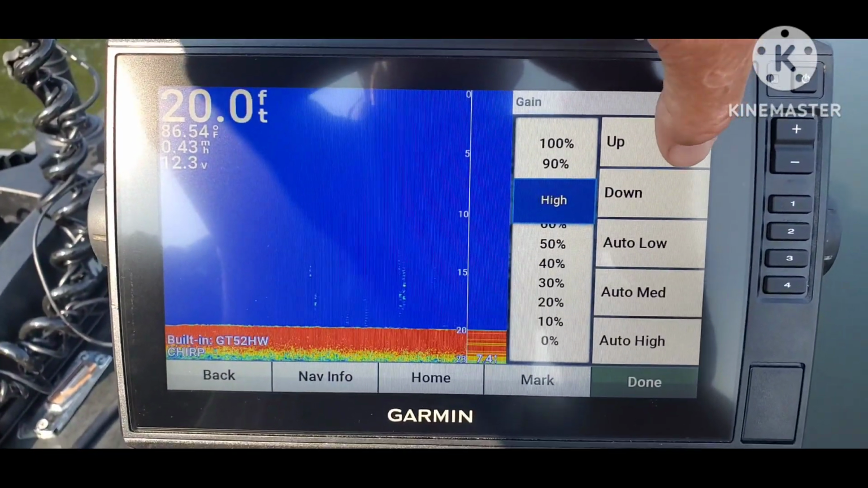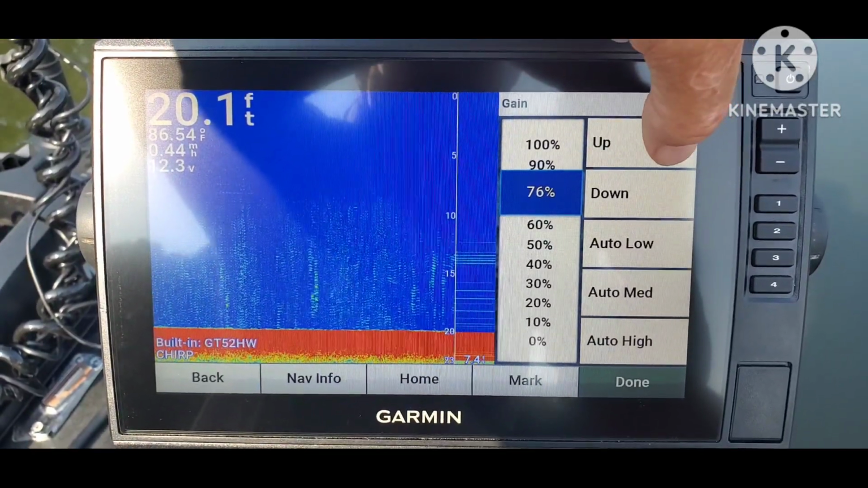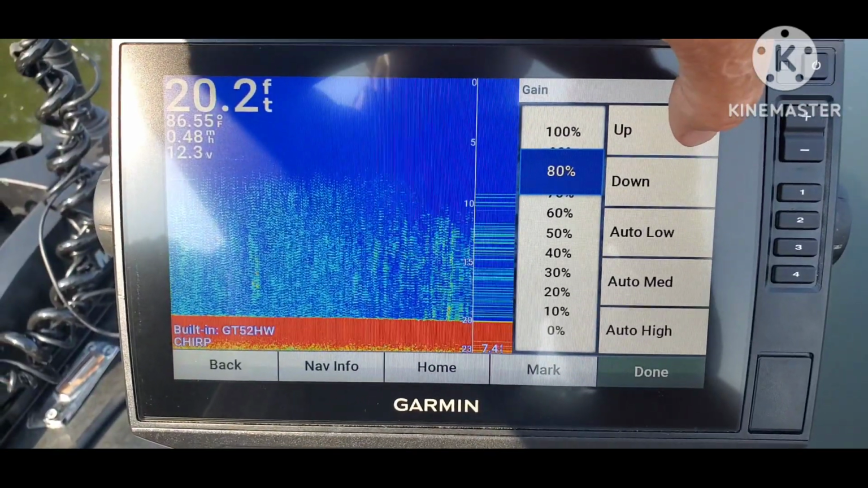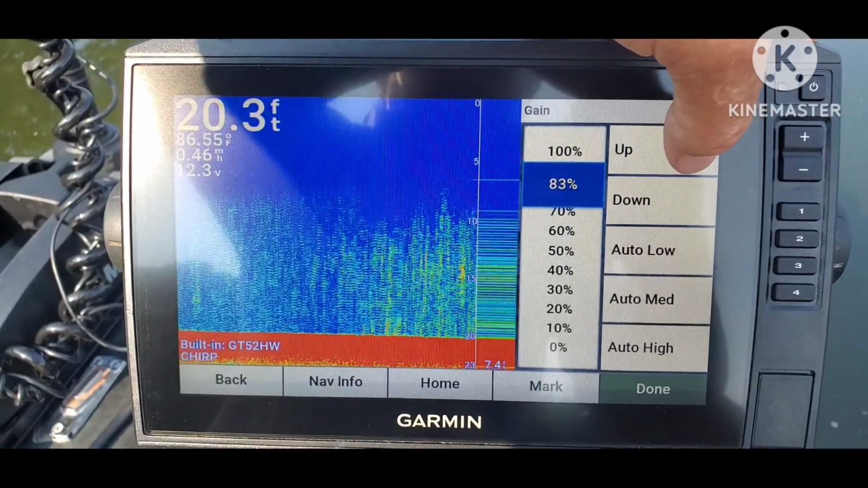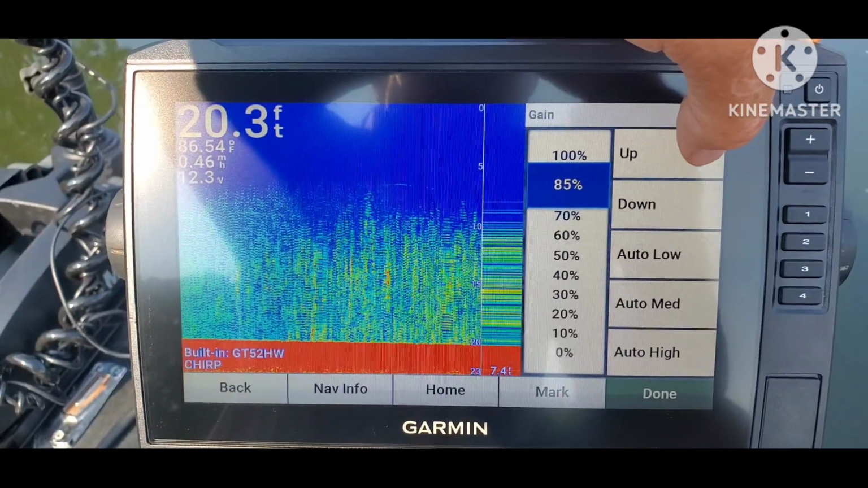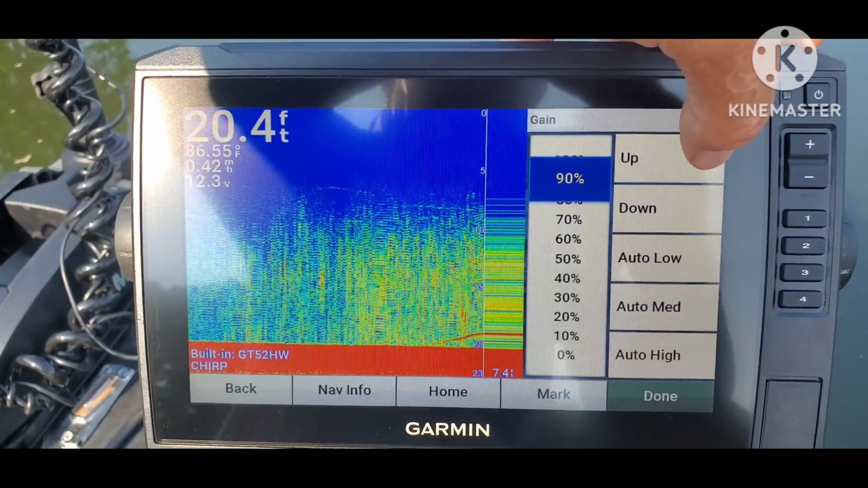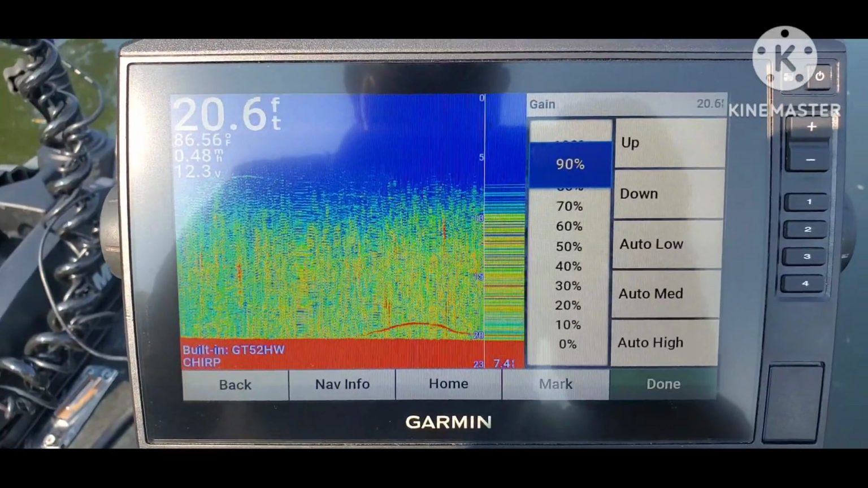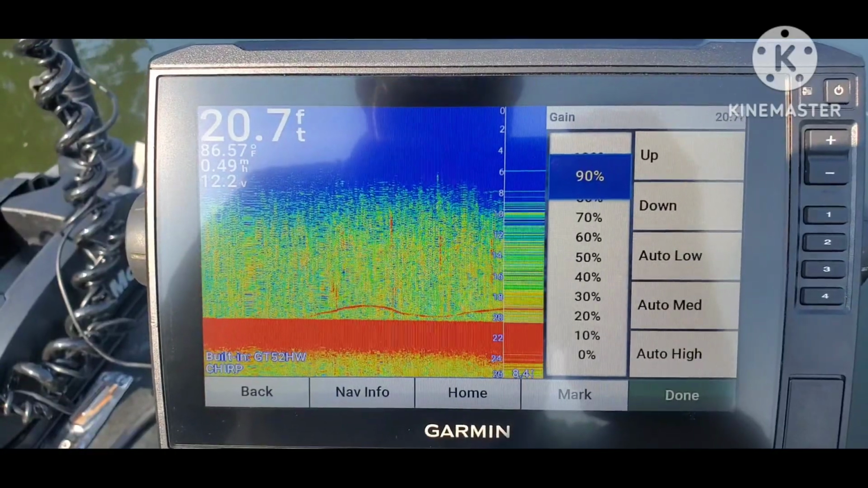And then let me manually increase it upward. So here we are. Here we're at 80%. Starting to see a good bit of interference as before, as I go up more and more. Here we are back at 85, which is probably not going to allow me to be able to vertical jig. I don't know. I'll take it up to 90, which is really interfered. So I'm going to make an attempt to vertical jig just to see if I can see my bait. So I'll be back in a minute.